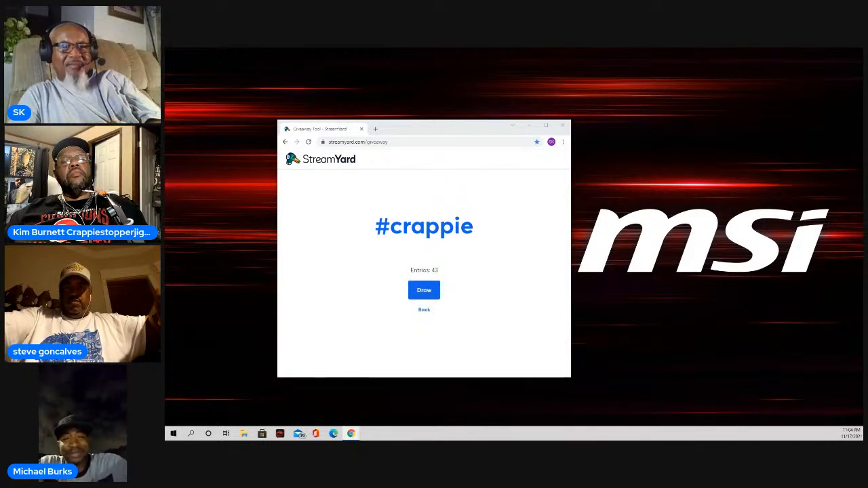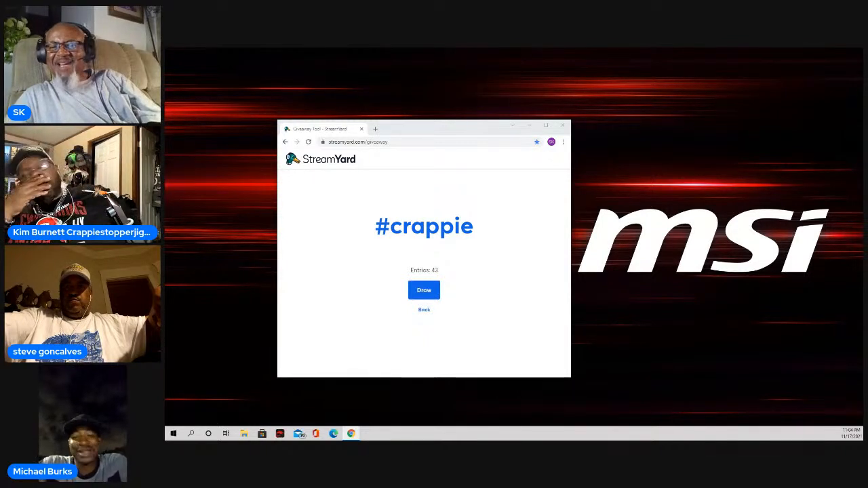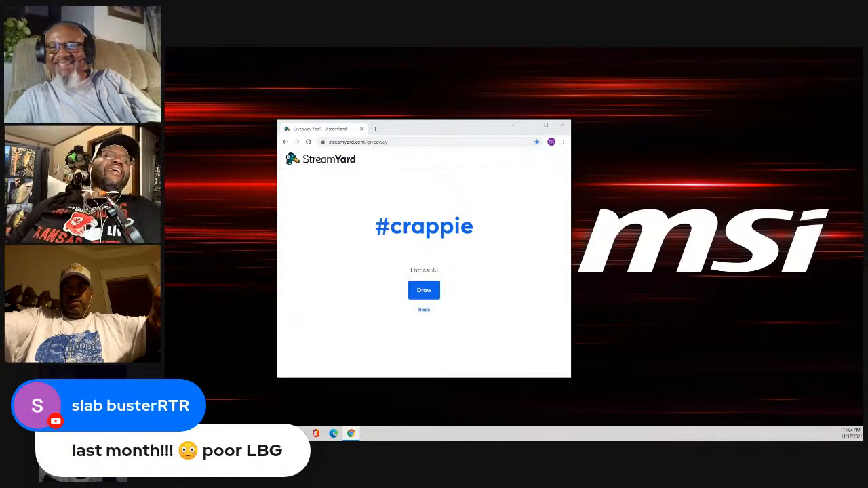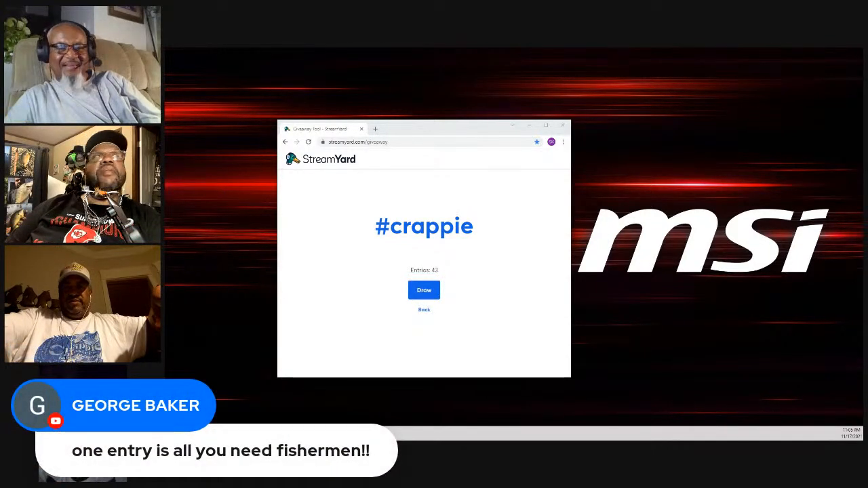If it don't, hey, I'll be fishing from that bridge. Oh yeah. Tell him to stop. Jig right on top of that brush pile right there. Yep, exactly. Slab, last month, poor bluegill. What is this, November? October sometime, last time I fished. Oh man, I think it's been a minute. I be feeling sick if I ain't been out. Yeah, I'm feeling sick.